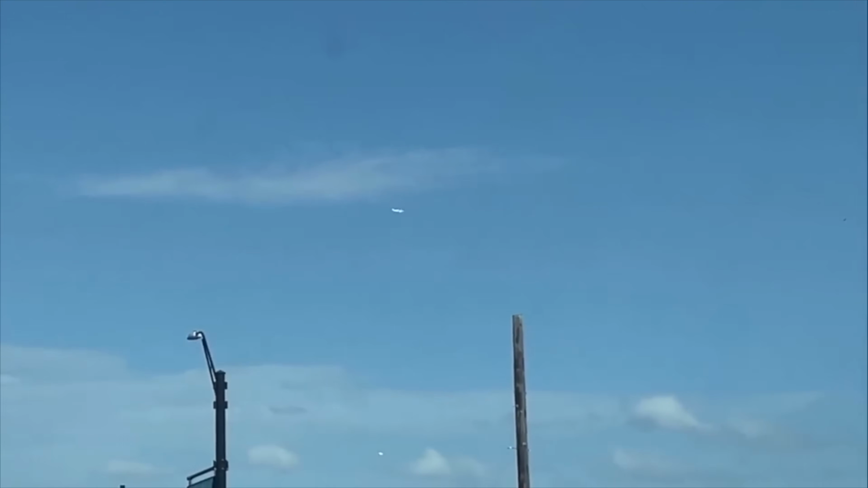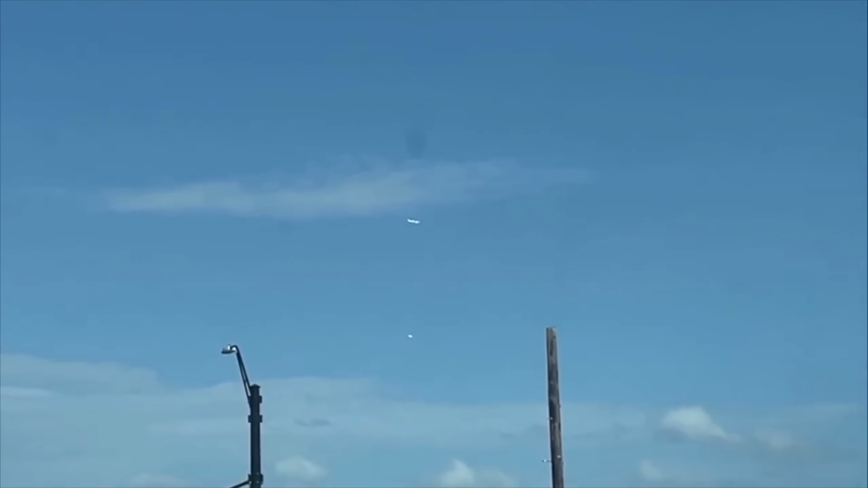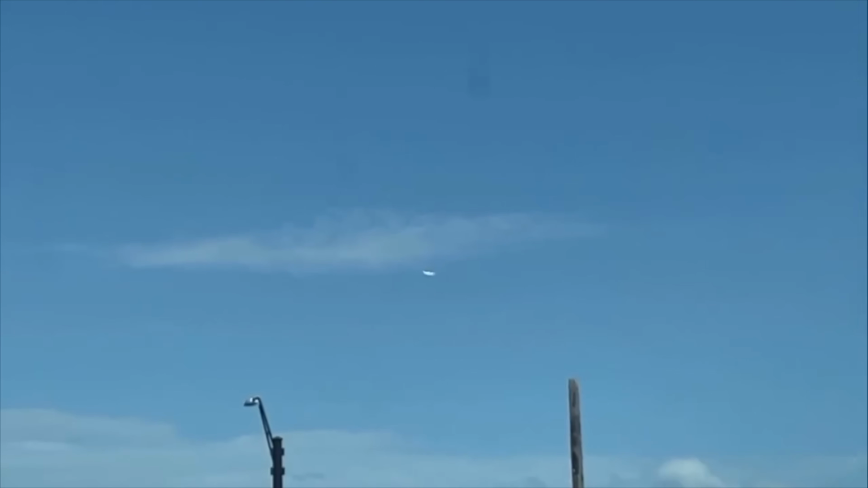At times it defocuses, which I feel like, again, adds credibility to this video. And if you see, it looks like this UFO is taking something up from the ground. What is it doing? What is it pulling up there? Is it ours? Was it theirs? Was it a probe? How is this being captured clear as day by witnesses and no one's doing anything about it? Again, what was that?